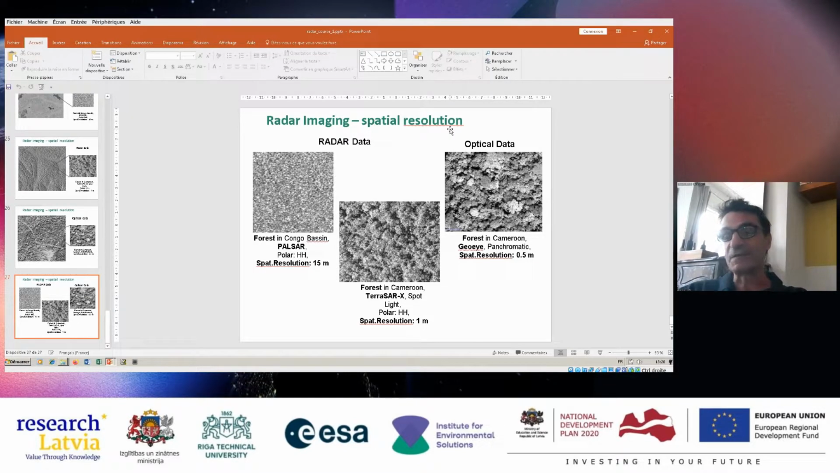In the azimuthal direction, you have the pixel size, which depends on the speed of the antenna and the pulse repetition frequency, all right? And you have an azimuthal spatial resolution, which, after the synthetic aperture radar processing, depends only on the size of the antenna.